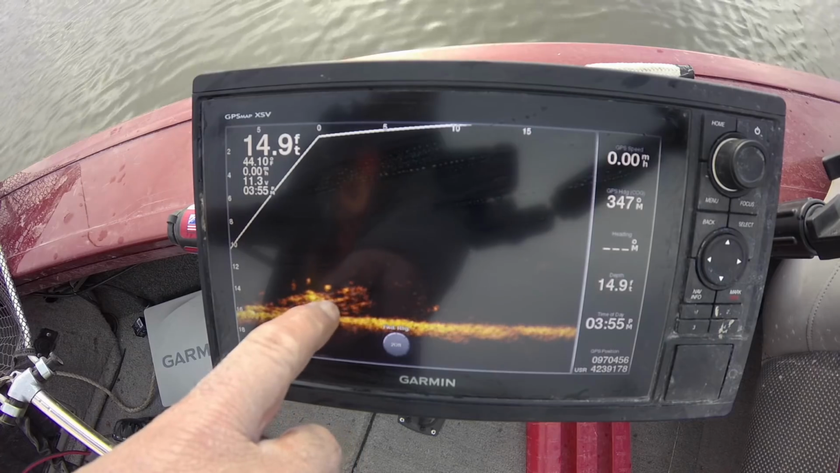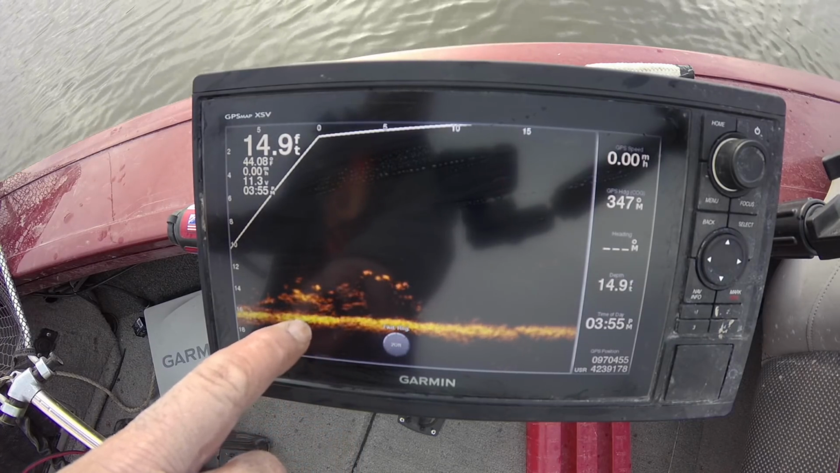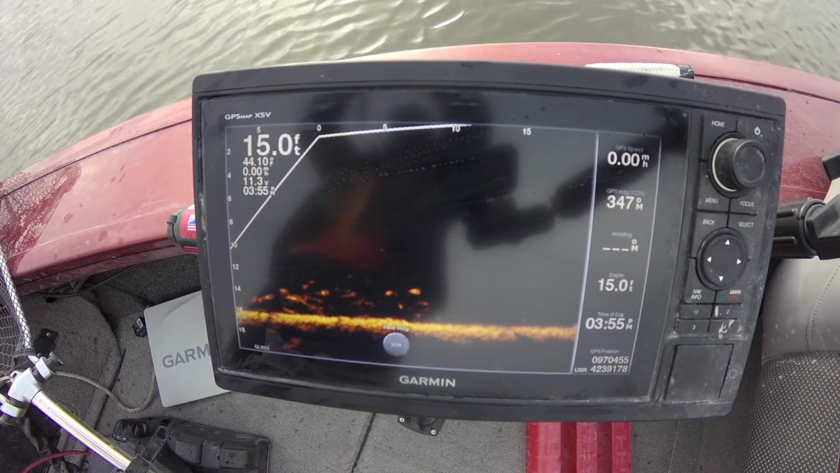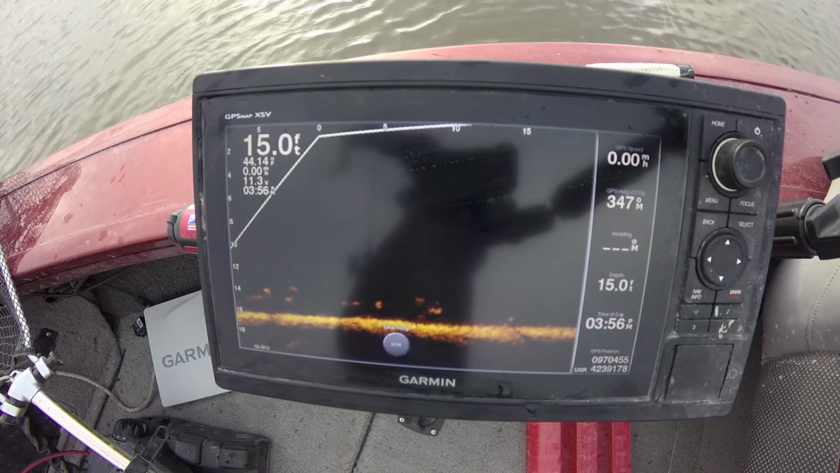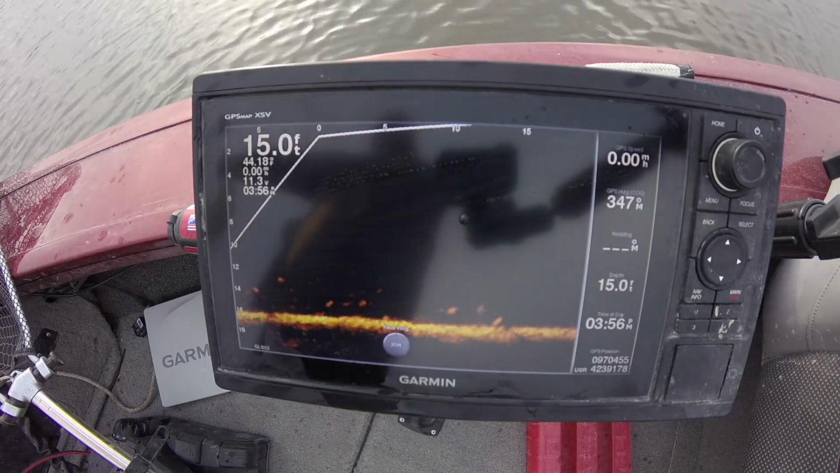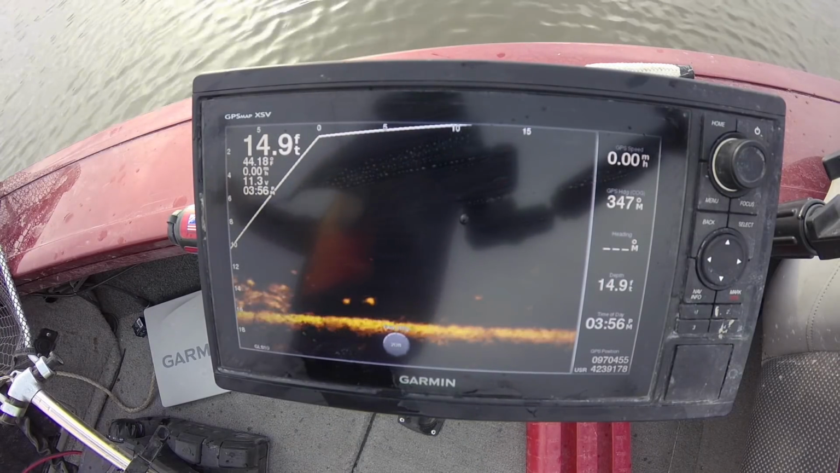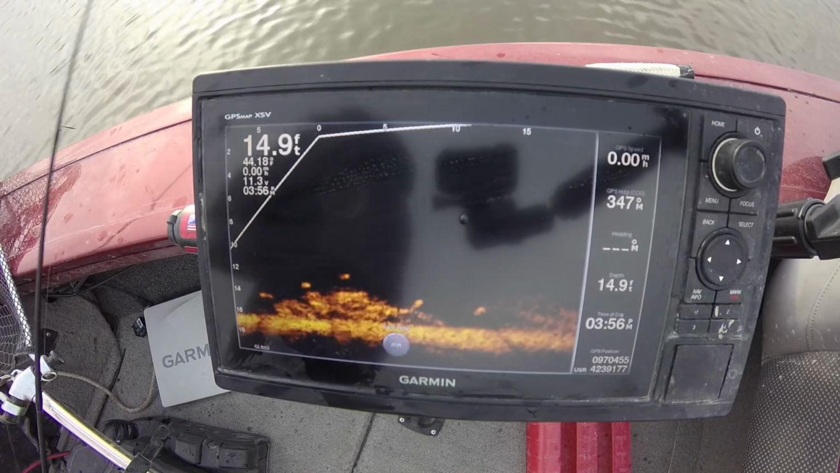All right, here I am, right here. I'm dropping it right in front of that fish's face right there. And there's one coming right at it. And I got him. And I got him. Look at that. And there's the fish to prove it. He just swarmed in there and took that. Oh my gosh, that's so cool.